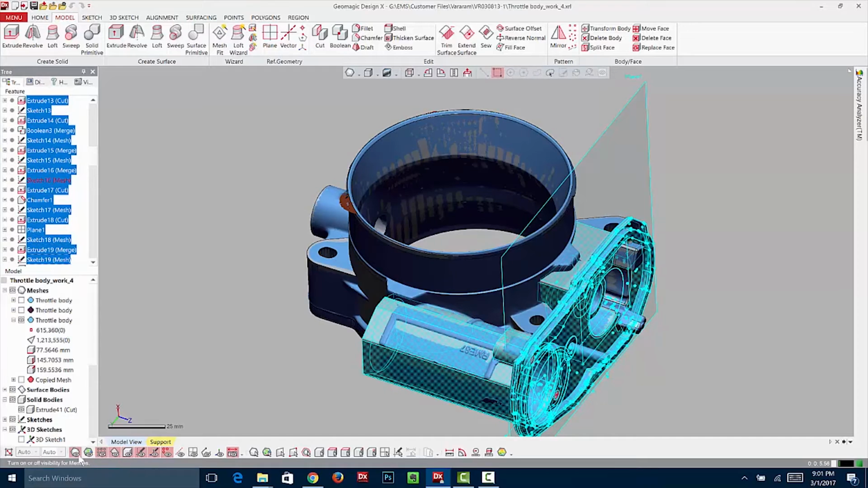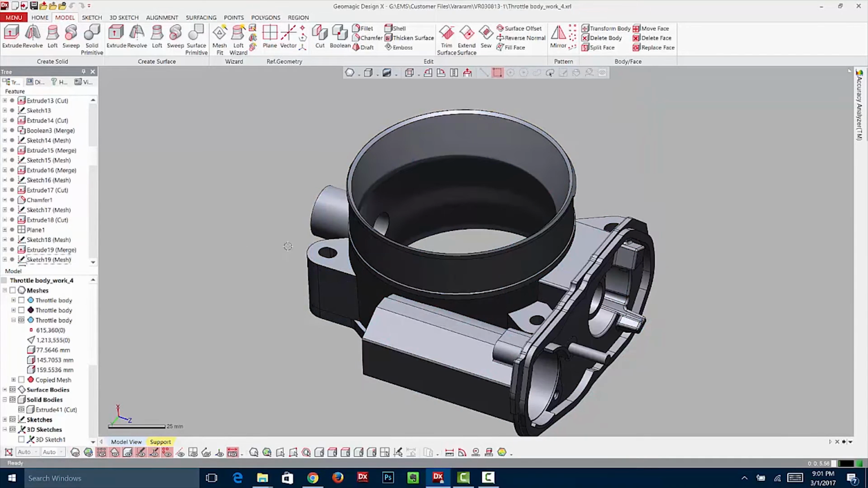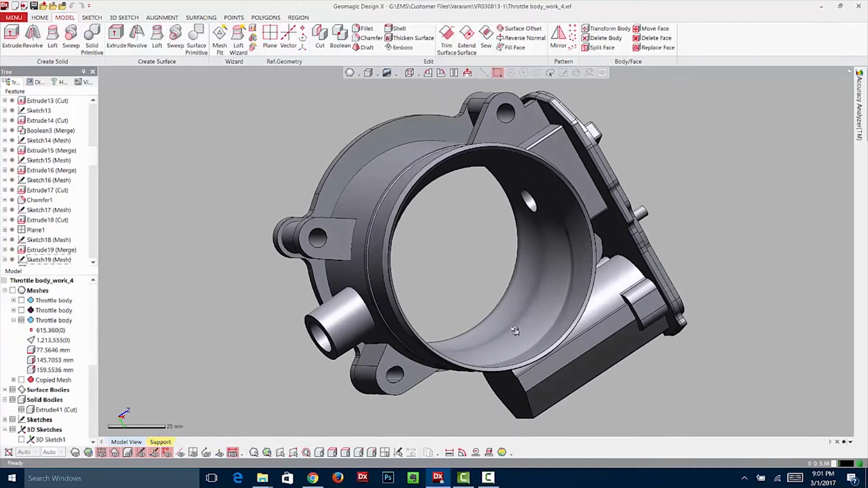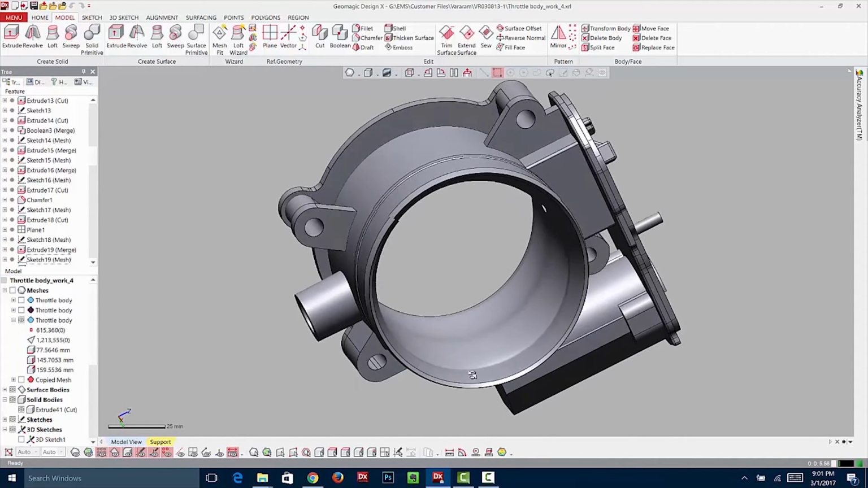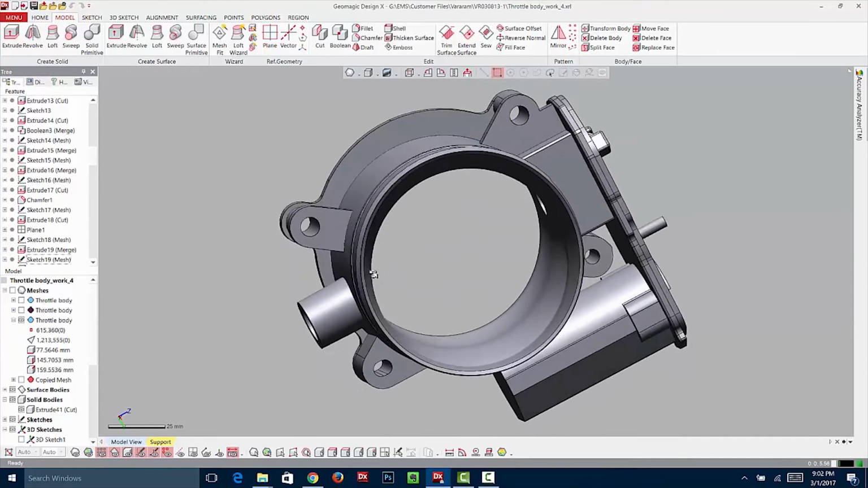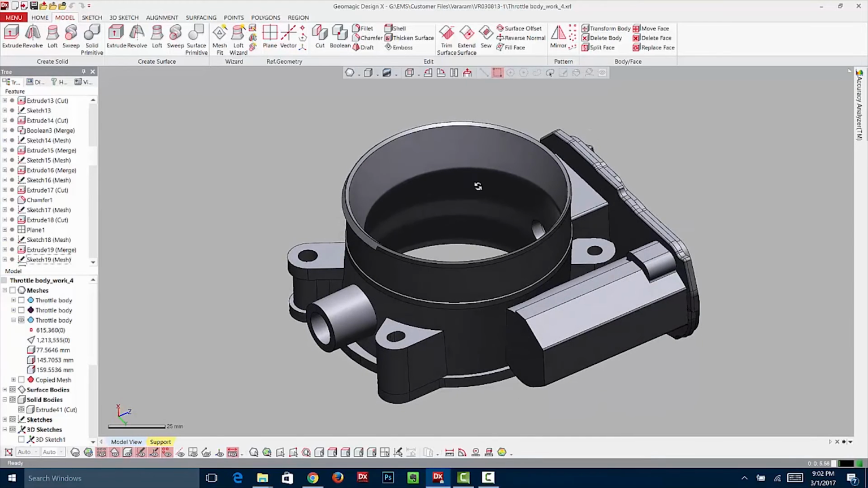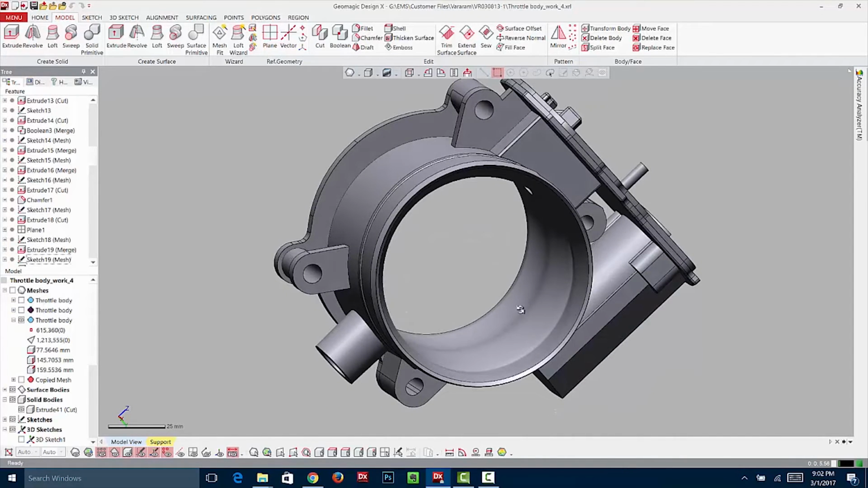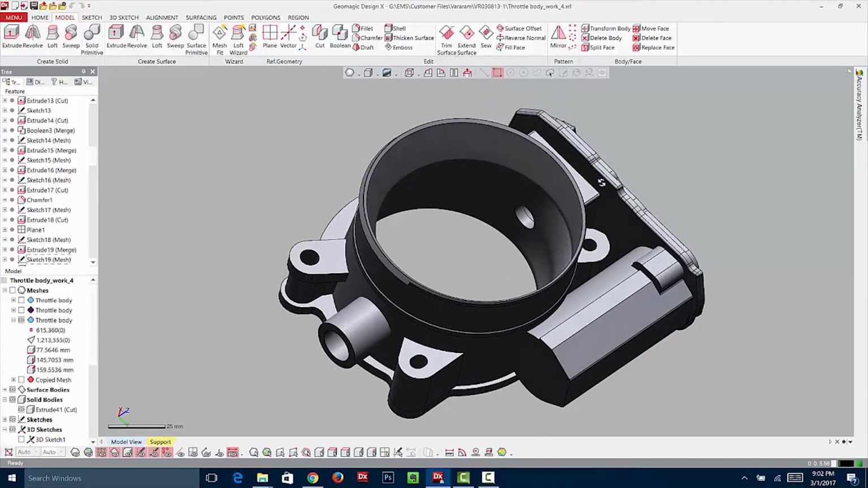And then basically what you end up with is a feature-based CAD model. And what again was key is this transition area here, and having the scan data allowed us to very accurately design this area, which would have been very difficult to do by hand.